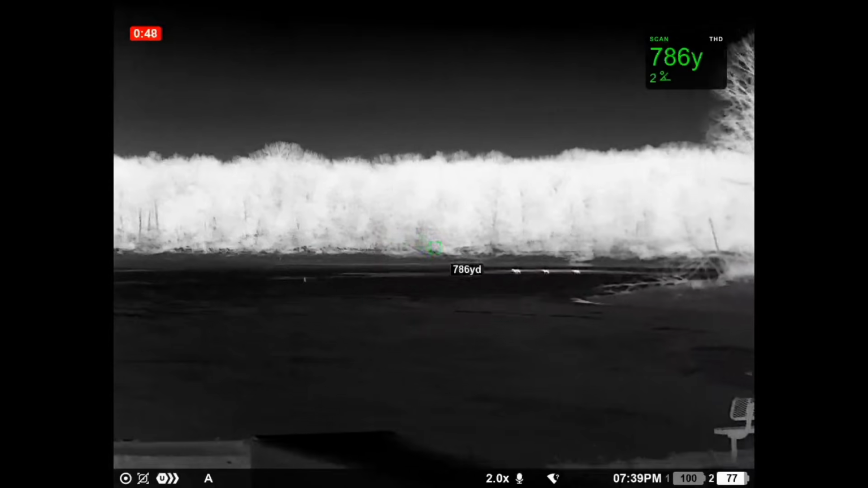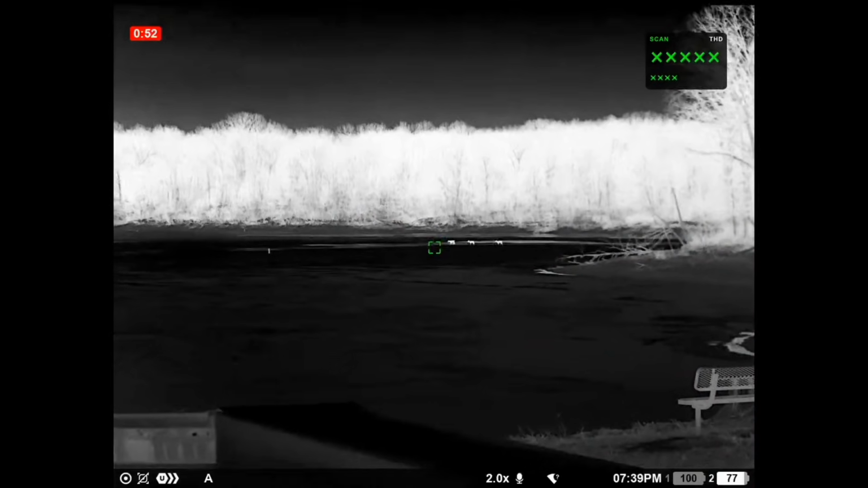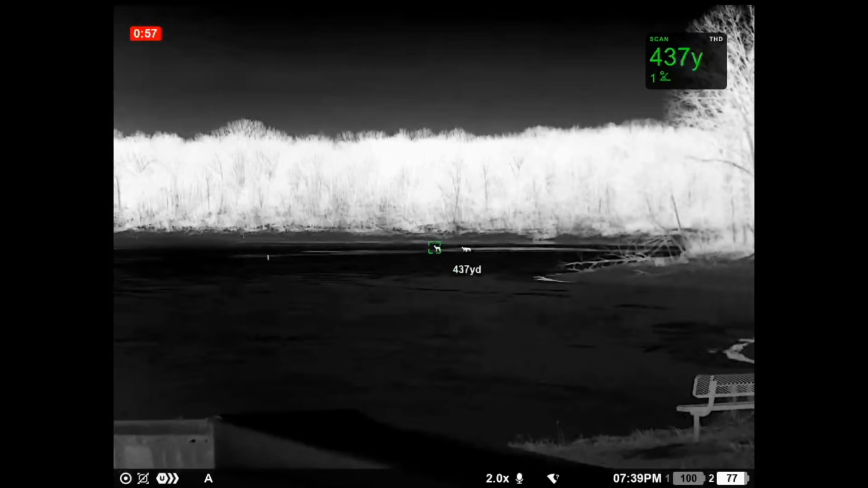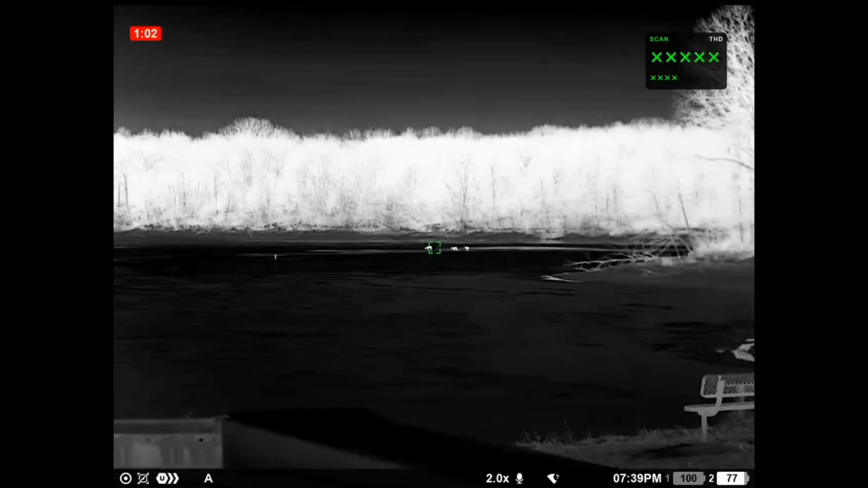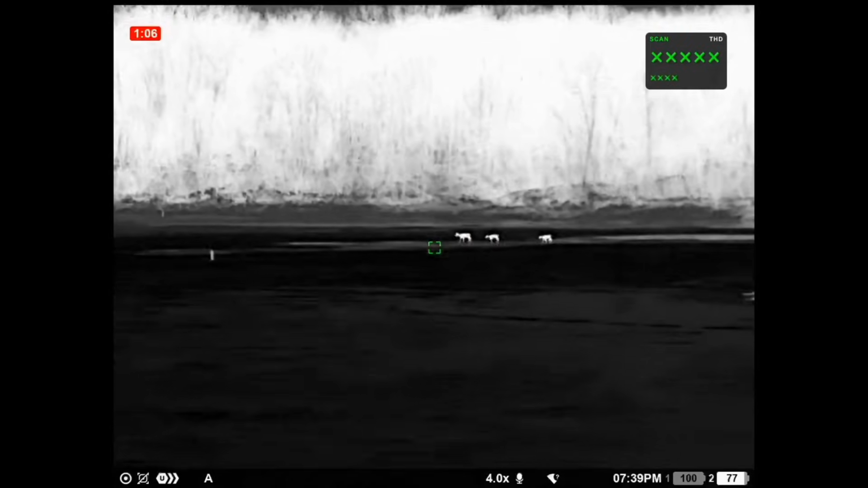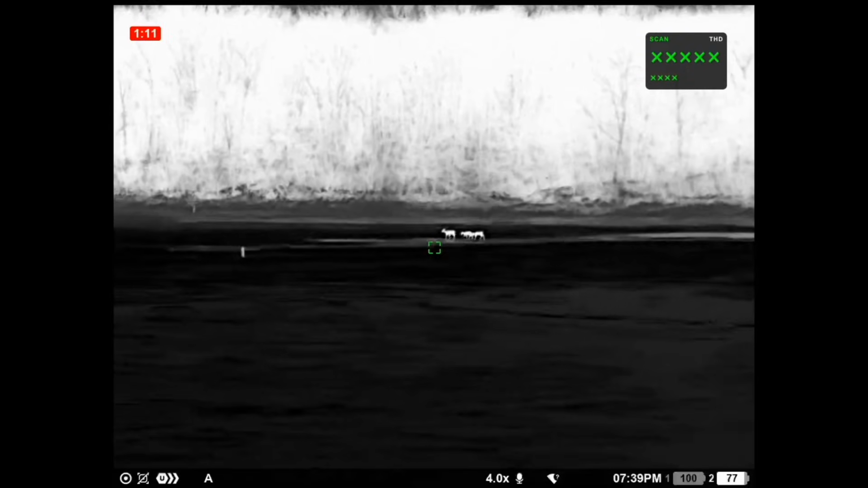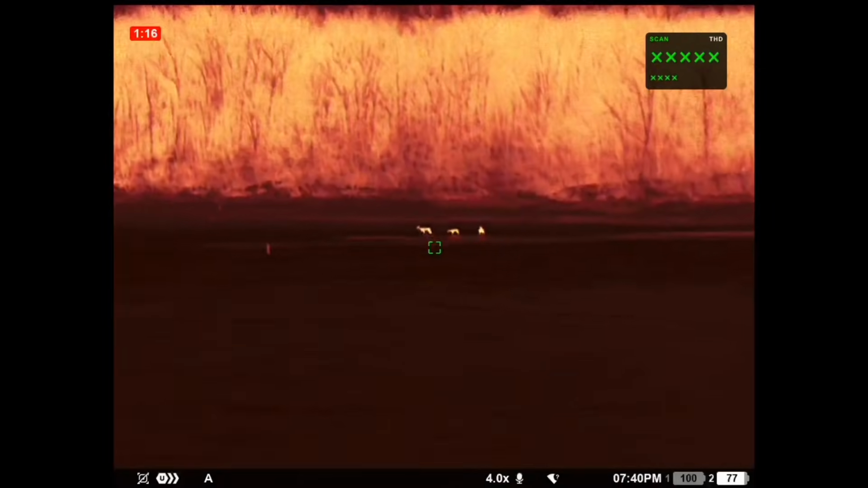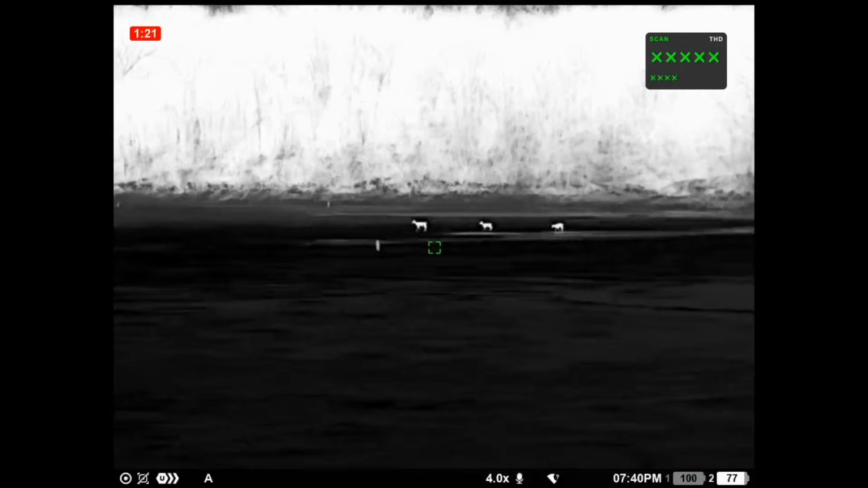Oh, look at this. You gotta be kidding me. There's deer on the ice. It's okay, Pickle. That's my dog whining. Wow. They're gonna try to... Oh, I hope nothing happens. Oh boy.